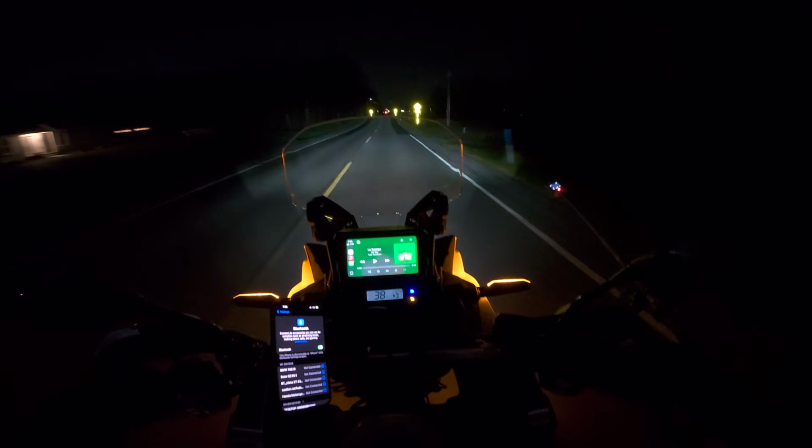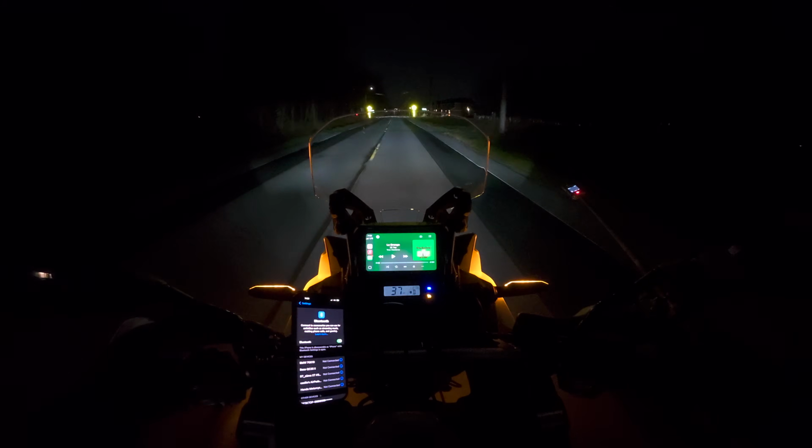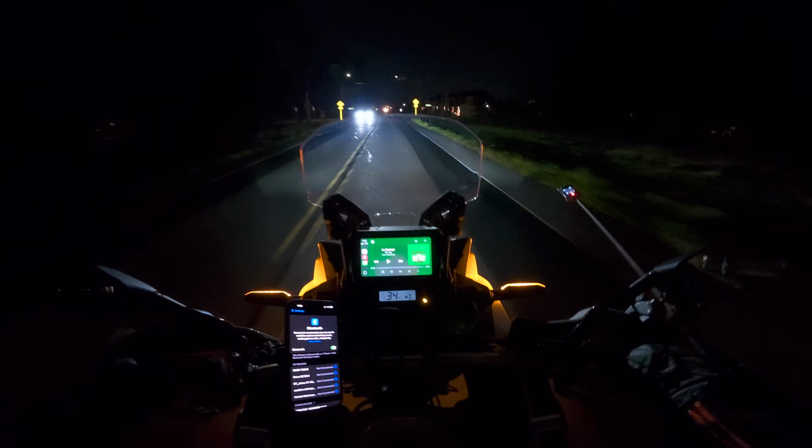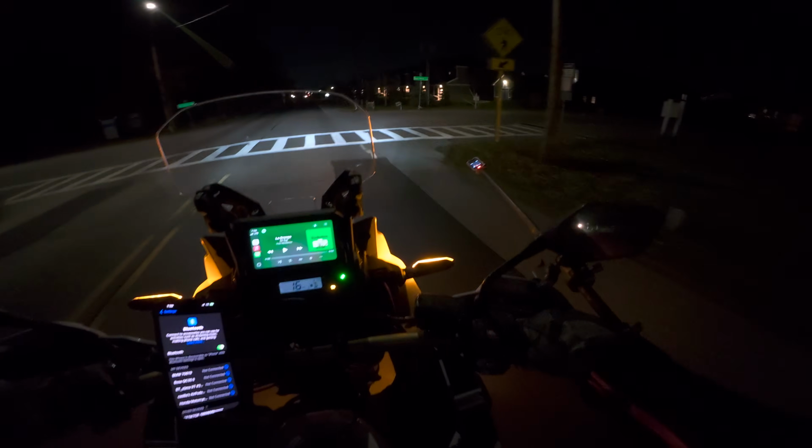High beams are on. Very nice. Look at how those signs stand out. The signs on the shoulders of the road are well lit. Turn my high beams off. Let's go down this road. Let's see those cornering lights again. The cornering light's on. So I cut the turn a little short.